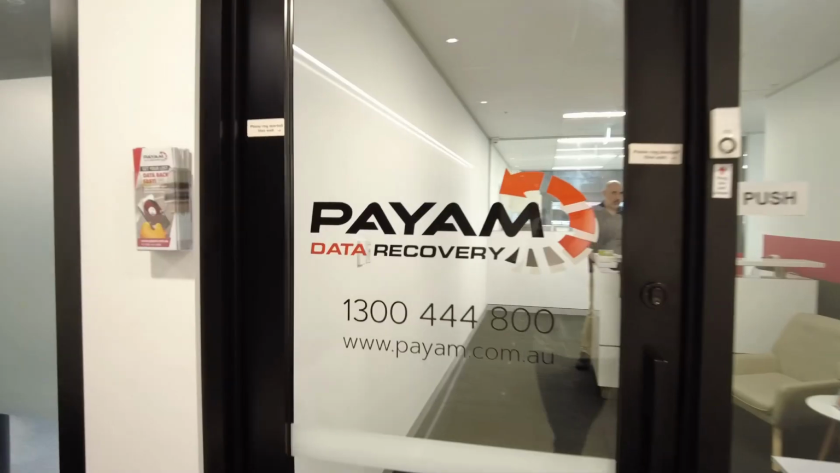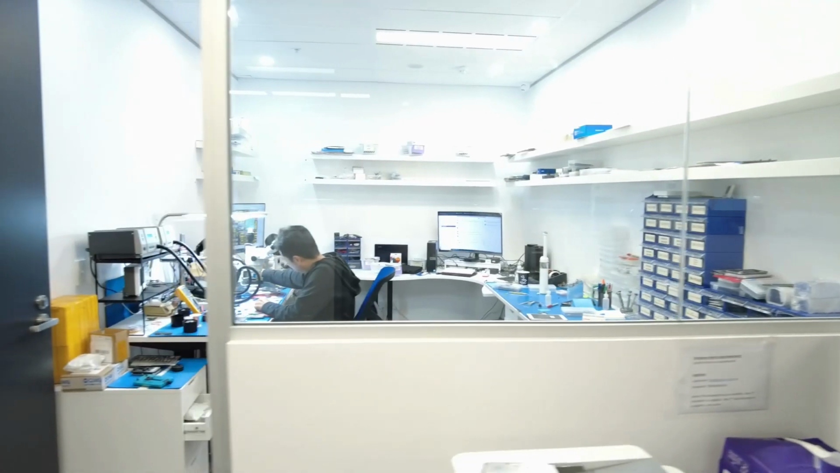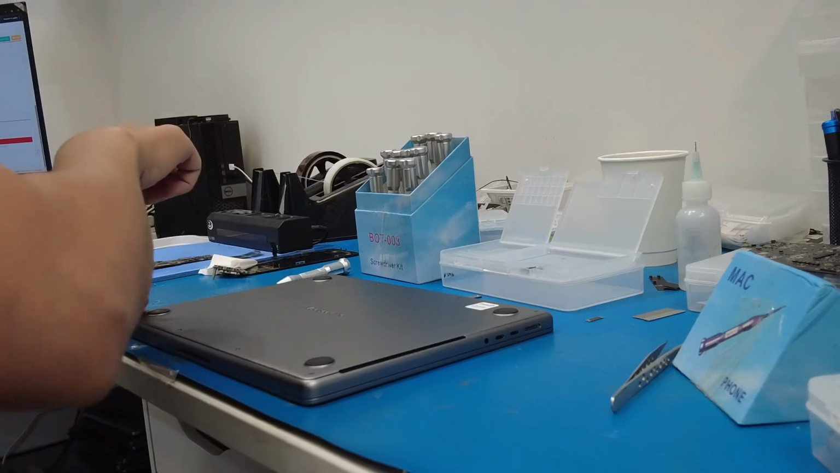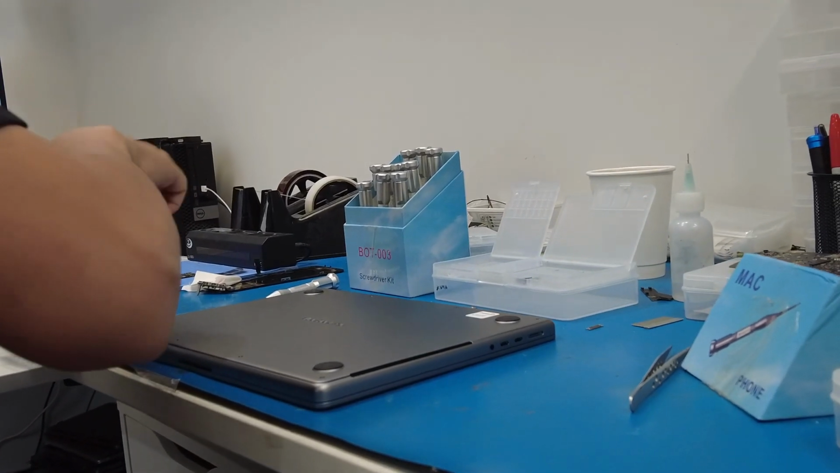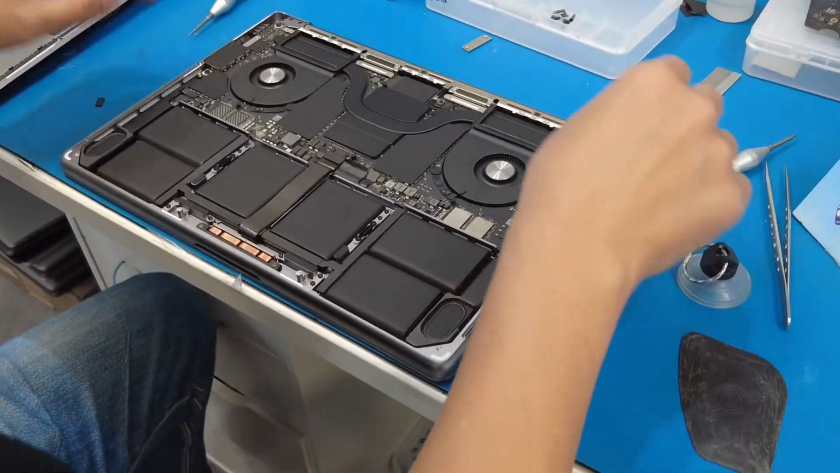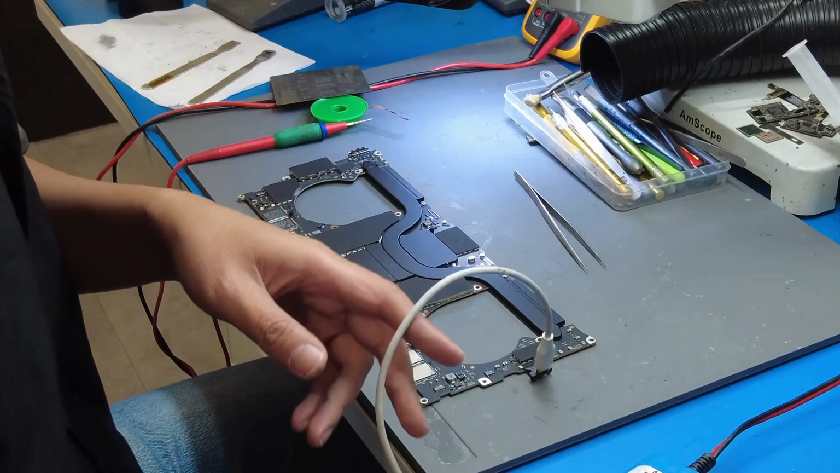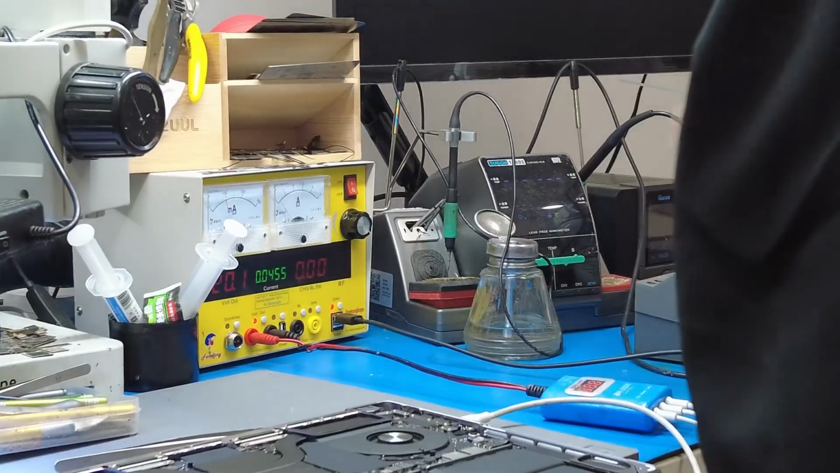Hey, it's Mike and I'm here at Payam Data Recovery, getting a behind-the-scenes look at how these experts do their work. Today, I'm watching a senior data recovery engineer work on a 2023 MacBook Pro that had completely died. No power, no response. I watched as he removed the motherboard and connected it to a DC power supply.